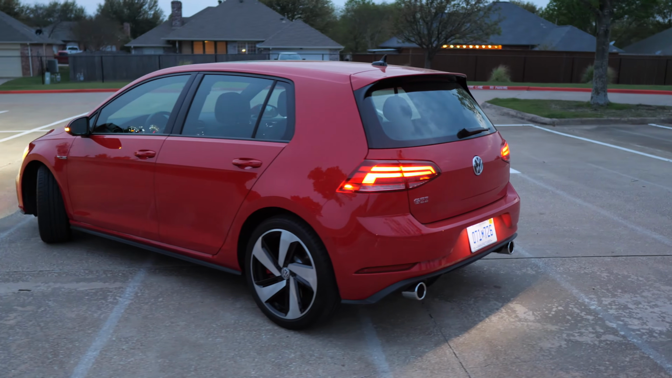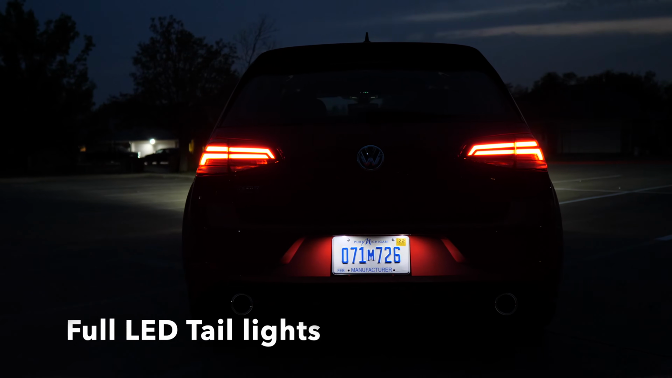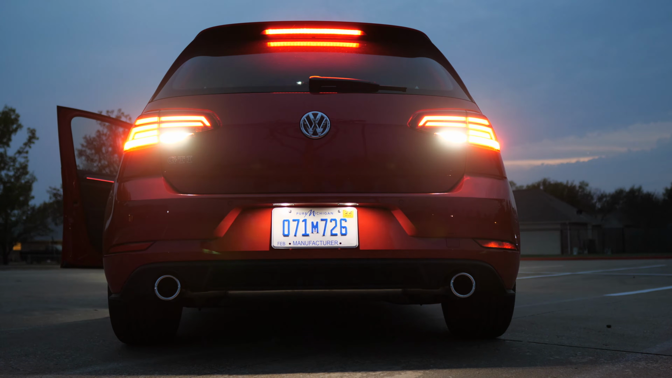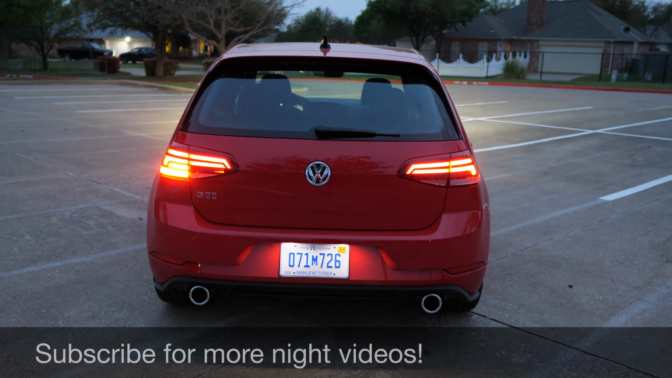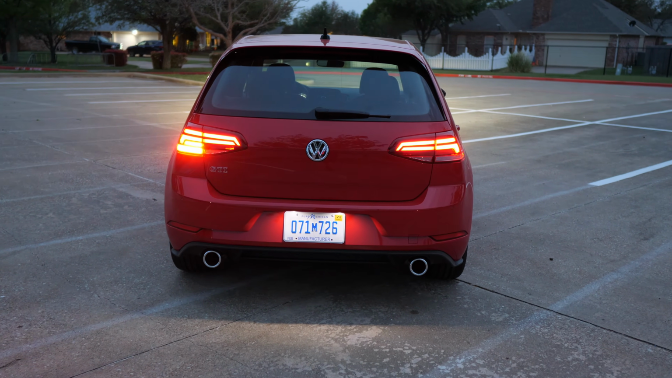And then as we come around to the back, take a look at these taillights. So you've got a unique design. It kind of reminds me of the front. I'll show you the brake light and the reverse light. You get LED license plate lights as well. And I'll give you another look at these taillights. Definitely look pretty nice. You know, nothing really like it, just definitely stands out as a GTI.